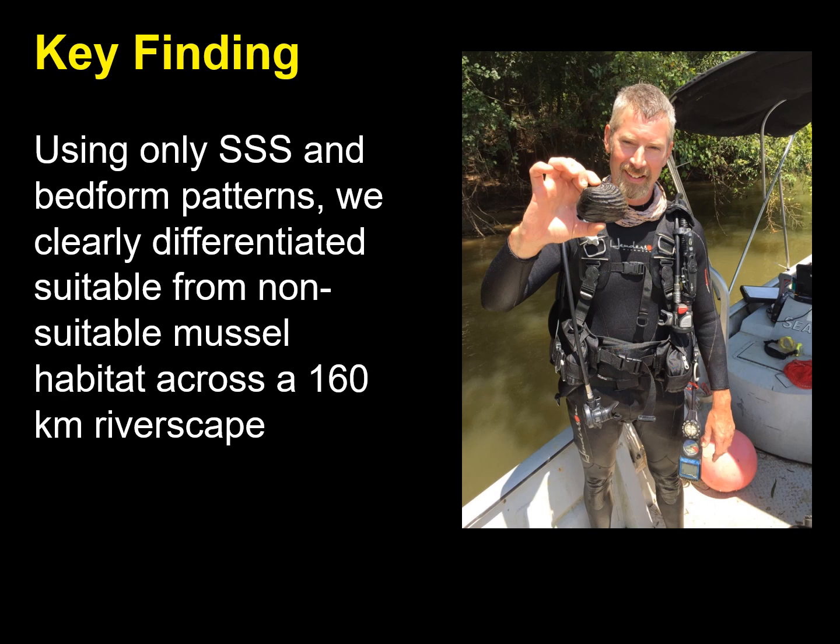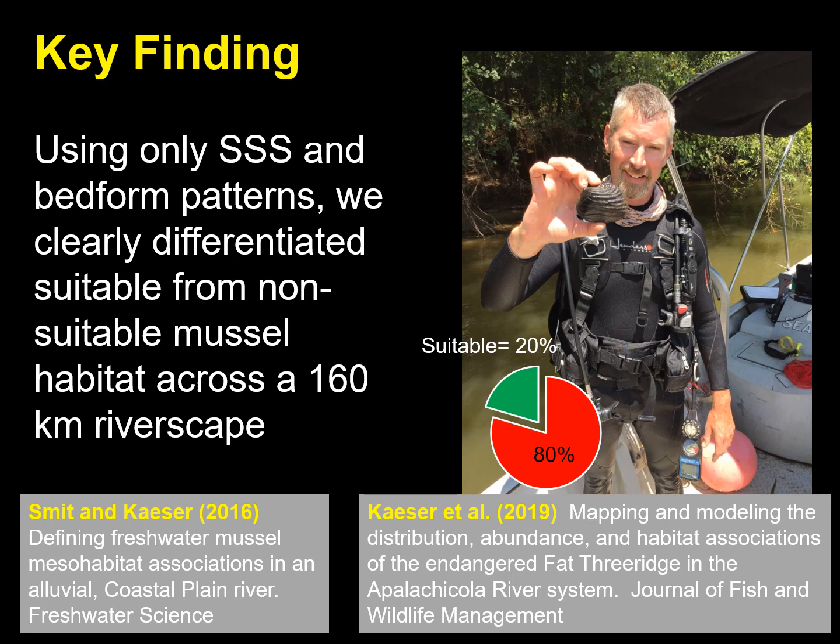One of the key findings from this study was that we could clearly differentiate suitable from non-suitable mussel habitat by defining boundaries that were apparent when examining bedform patterns. The ability to do so was extremely important to the survey, as 80% of the submerged habitat in this river was determined to be unsuitable for mussels. After solidifying this relationship, we were able to primarily focus the expensive and time-intensive sampling efforts in habitat occupied by freshwater mussels. You can find a lot more of the details and results of this work in the 2 publications identified here.